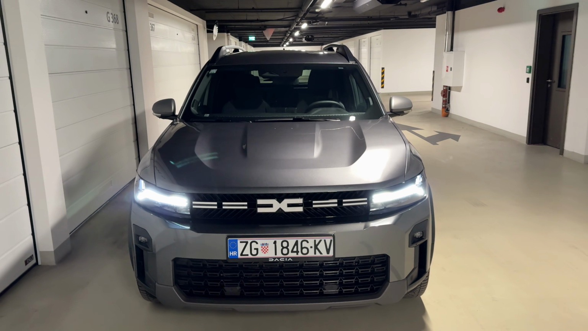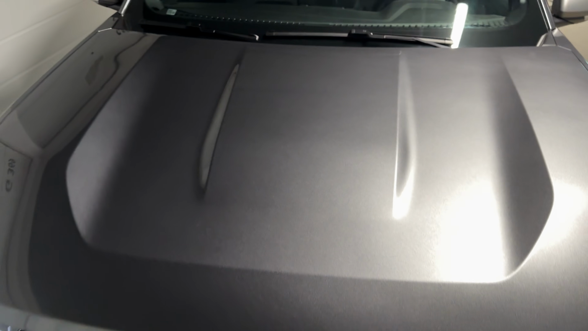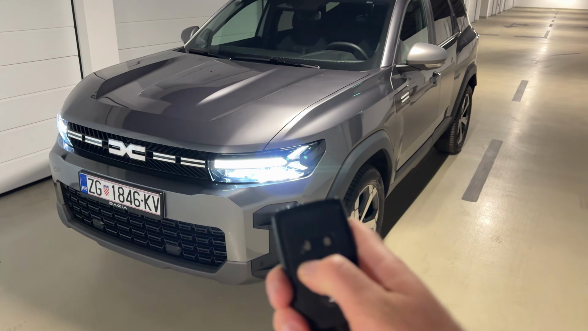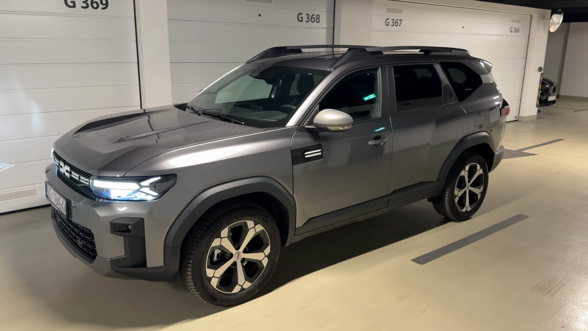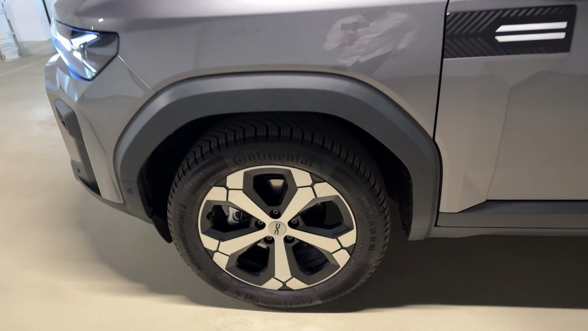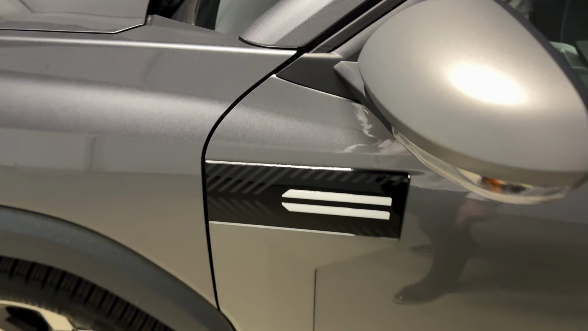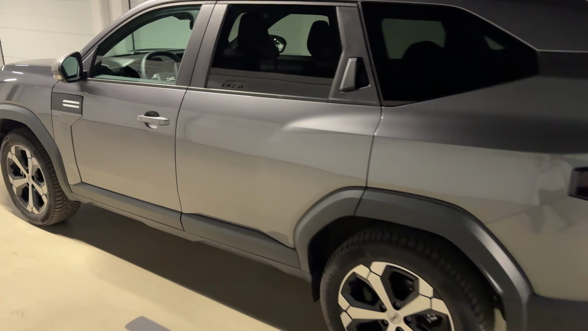Now of course the Dacia Bigster has got this nice robust styling. Just take a look at the shape of the bonnet, then the lovely grille, the Y shape of the daytime running LEDs. We can also turn on the lights by pressing the key. 4 meters 57 is the length of the car. This particular model sits on the 18-inch wheels. We have the Journey trim here for the model in our video. Lovely wing mirrors, and then also this design detail is something that makes the car very distinctive, I would say.